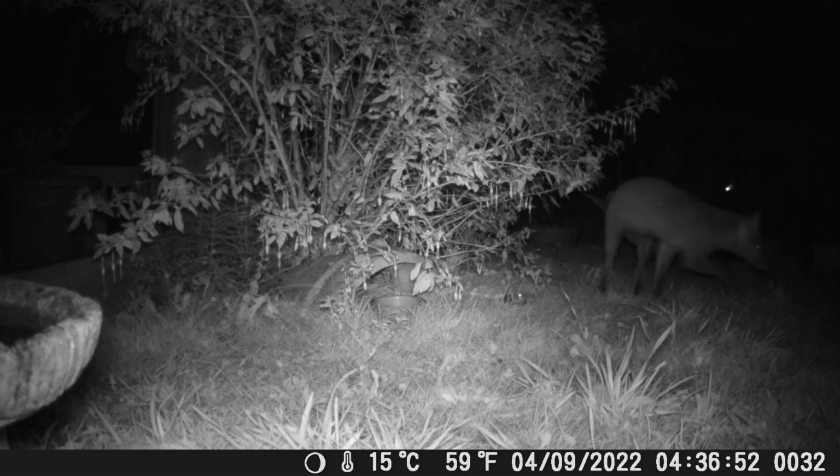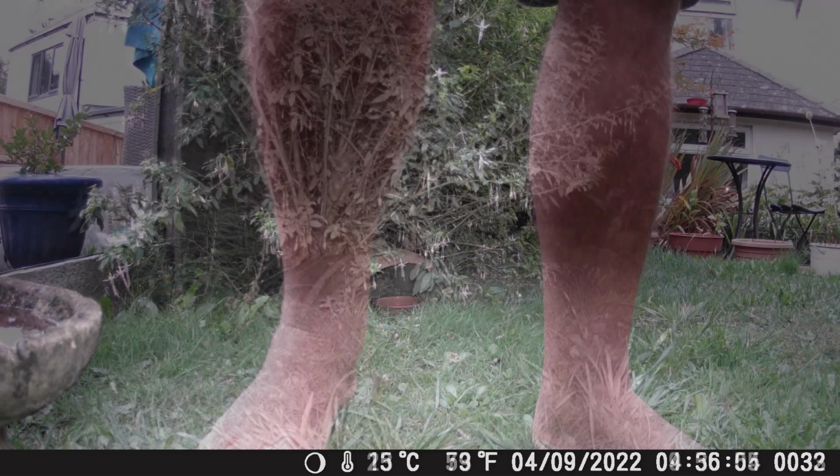And tonight I'm going to set the camera up facing our hedgehog house and see what we can see, and hopefully post tomorrow our findings.